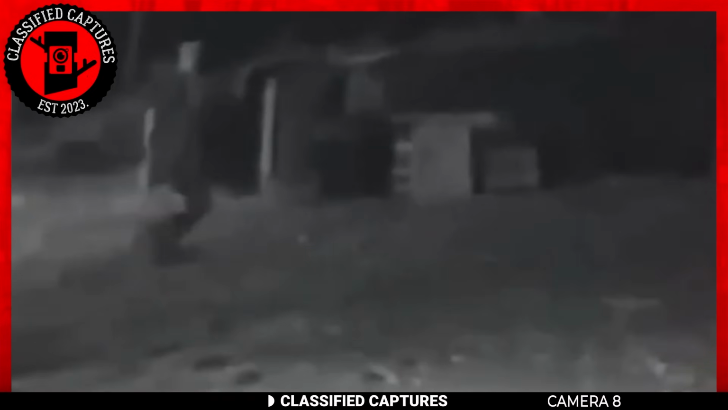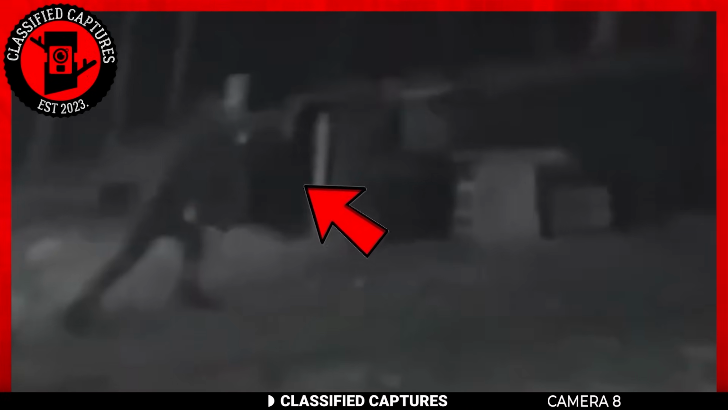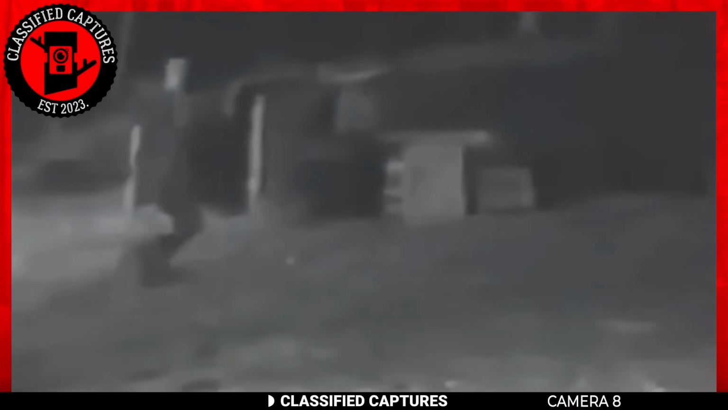Upon further examination, this figure, if we can even call it that, appears ghostly, almost transparent. Pay particular attention to the upper part of the body where its head should be. There's nothing there. Instead, there seems to be two pairs of luminous orbs that resemble eyes from whatever mysterious entity this might be. I've never heard of ghosts with eyes that glow like crystals. Have you? Regardless, this is some wild footage.